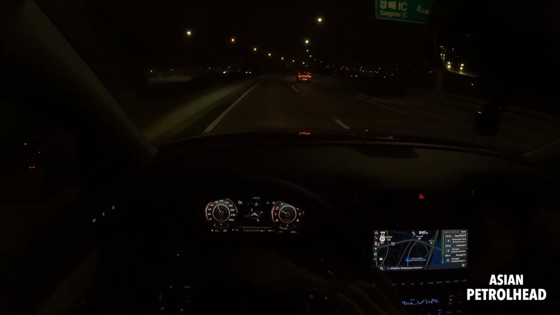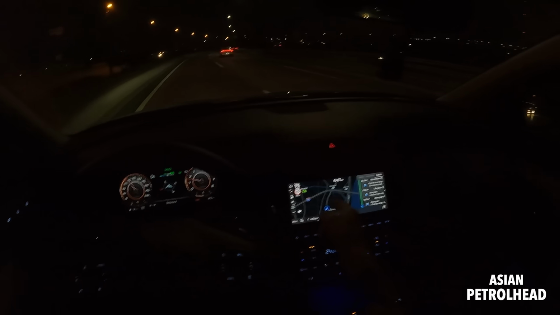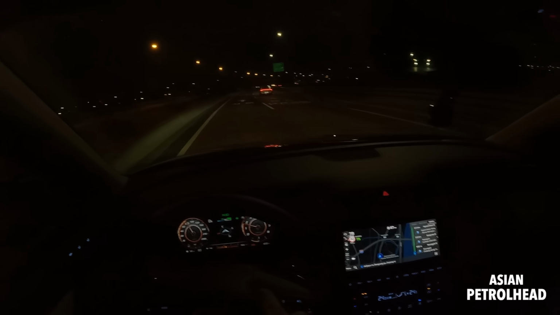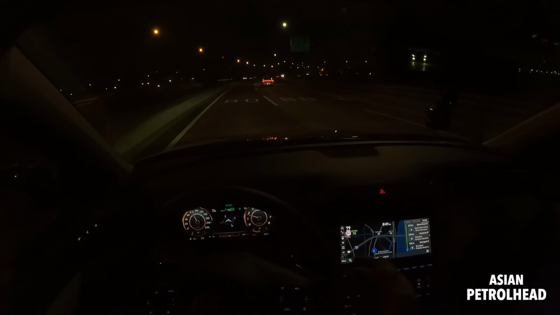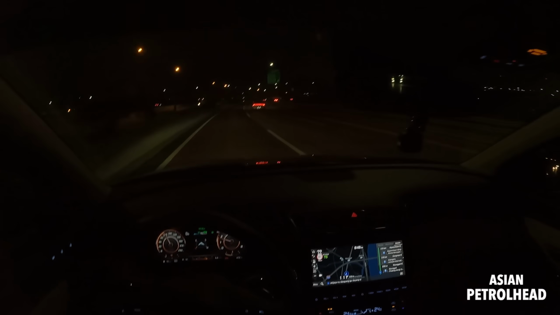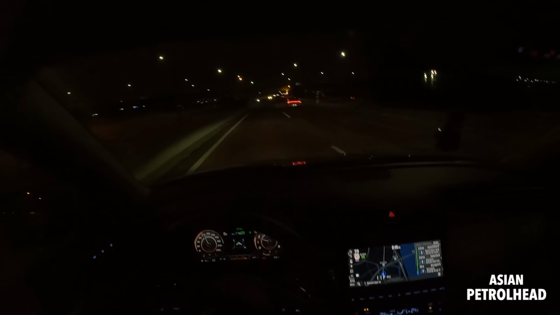And let me just turn on the adaptive cruise control. This adaptive cruise control actually talks to the navigation. I set it to 90 kilometers per hour, but it wouldn't go faster because it knows it's an average speed zone right here. So if I go over 80 kilometers per hour, it's going to give me a ticket. So the all-new Hyundai Tucson knows, and so it's driving very slowly.